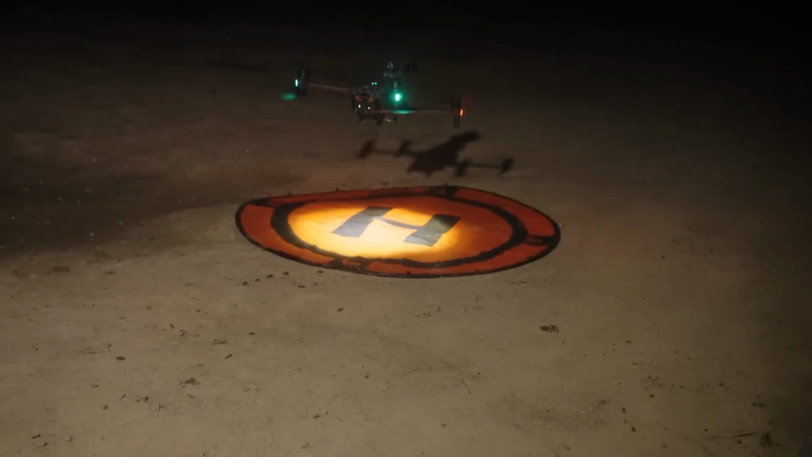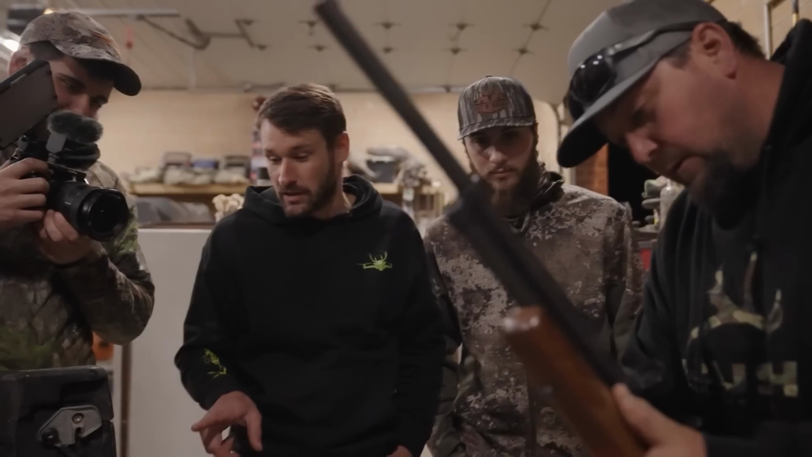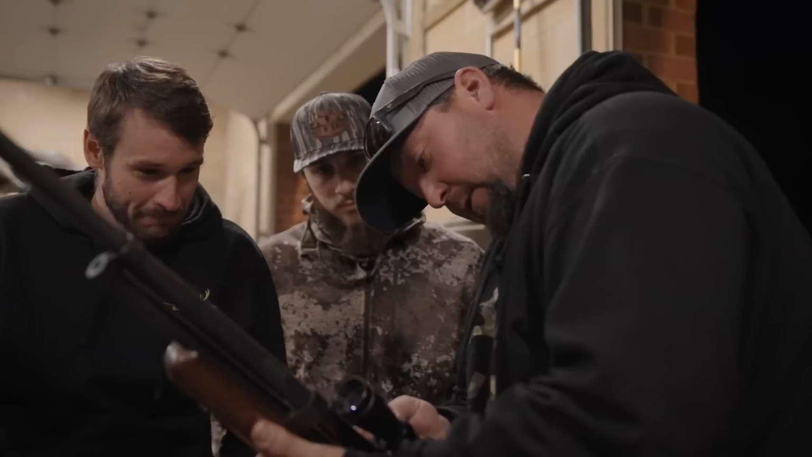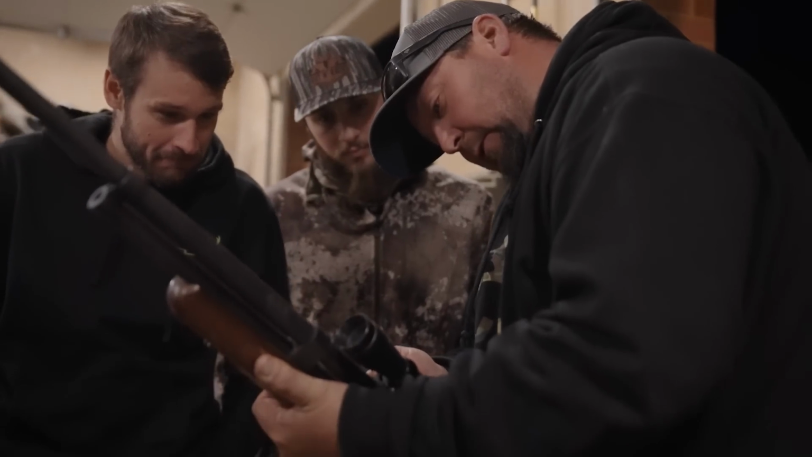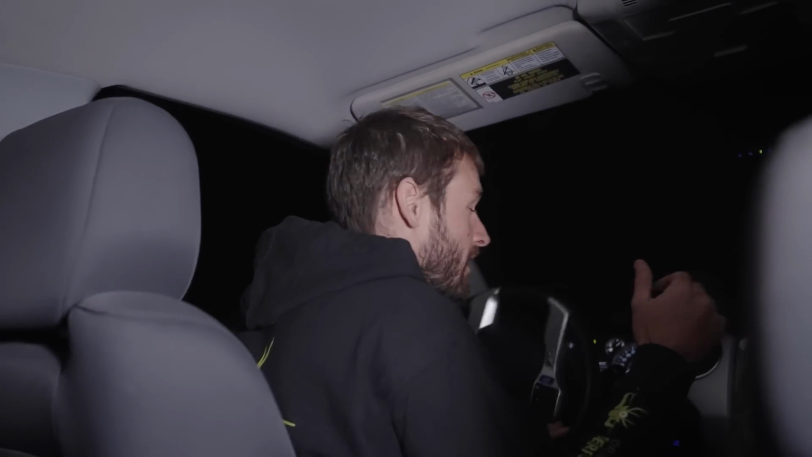We bring the drones back, and at this point, we have to get some training on these tranquilizer guns. I've never shot a tranquilizer gun, neither have any of the other guys. Me, Braydon, and Peter from Lip and Bass TV, we've never shot these tranquilizer guns. We are going to get educated on how to shoot tranq guns. Do you know how to shoot a tranq gun? It's got a trigger. I'll figure it out.